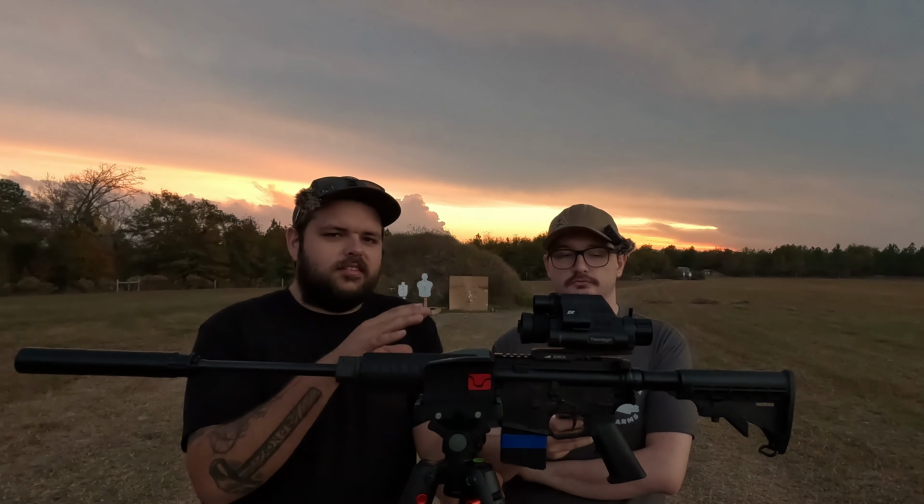So the Thermite series from DNT, they're a multispectral sight, so they have not only the thermal capabilities, they also have a digital day and night vision, as well as a laser rangefinder on them. The 635R is the highest end model that they offer. We also have my personal 225R, which is a 256 pixel sensor.